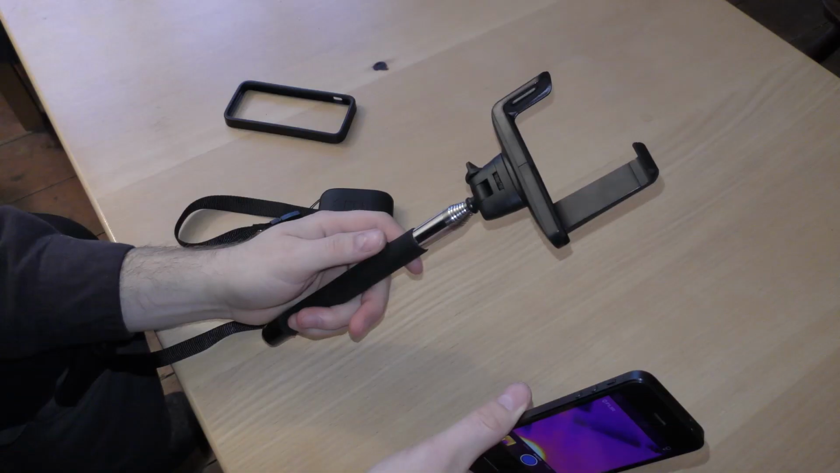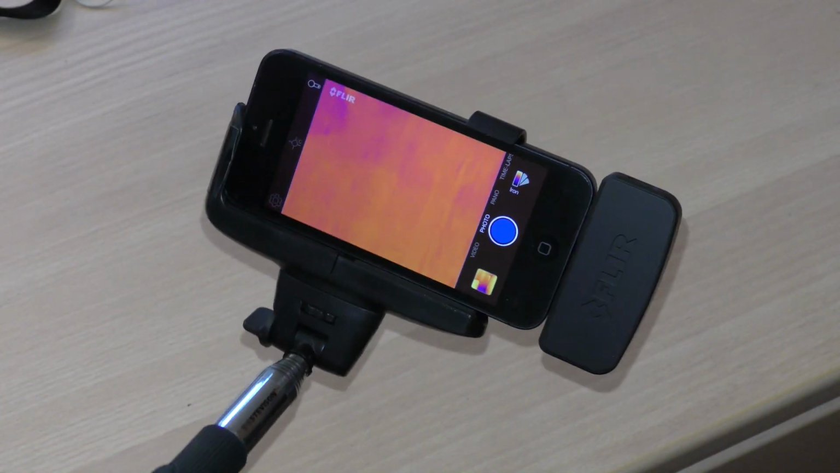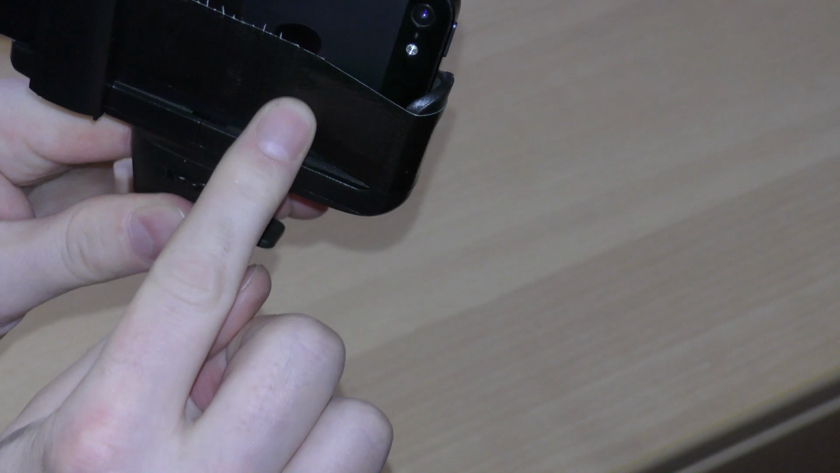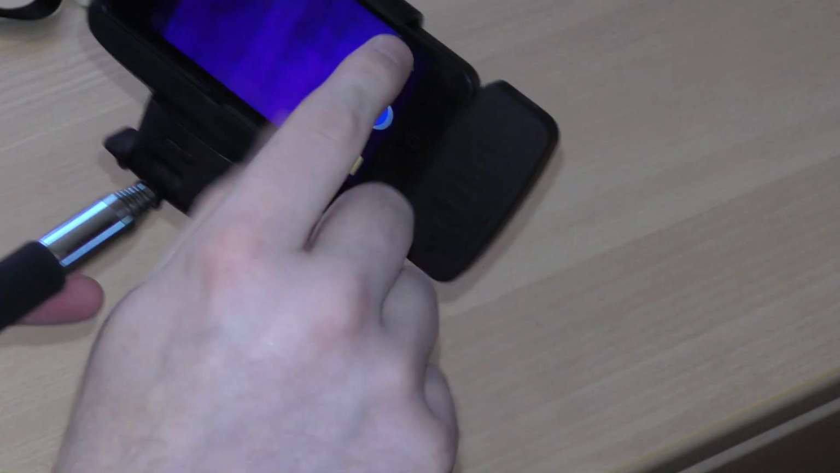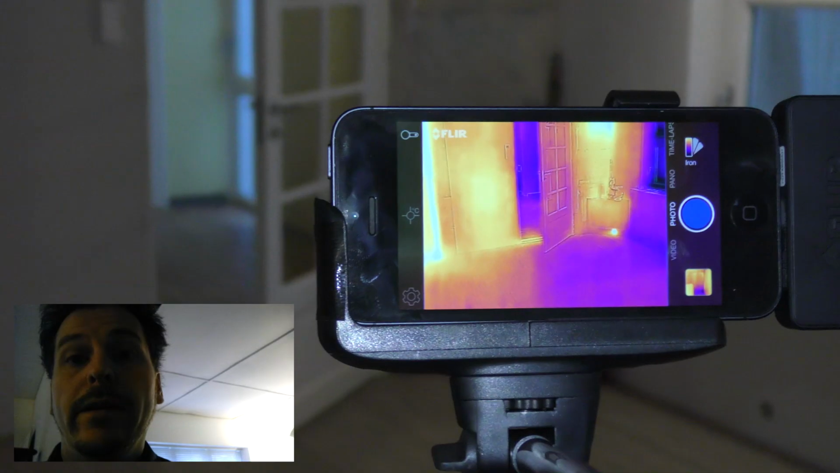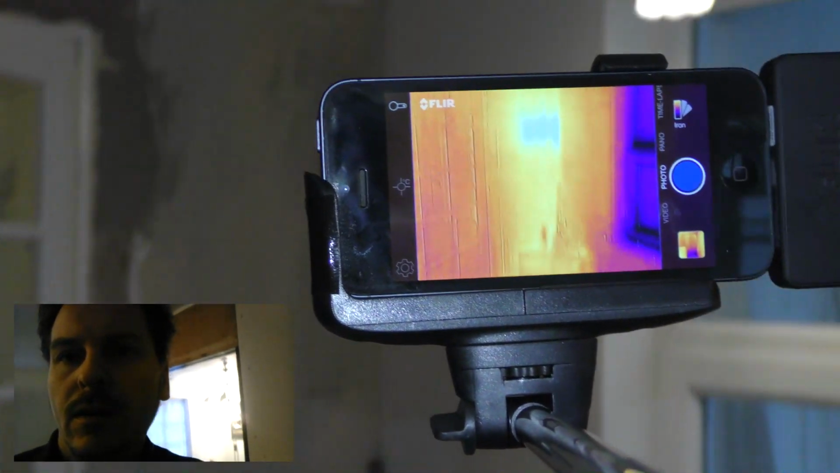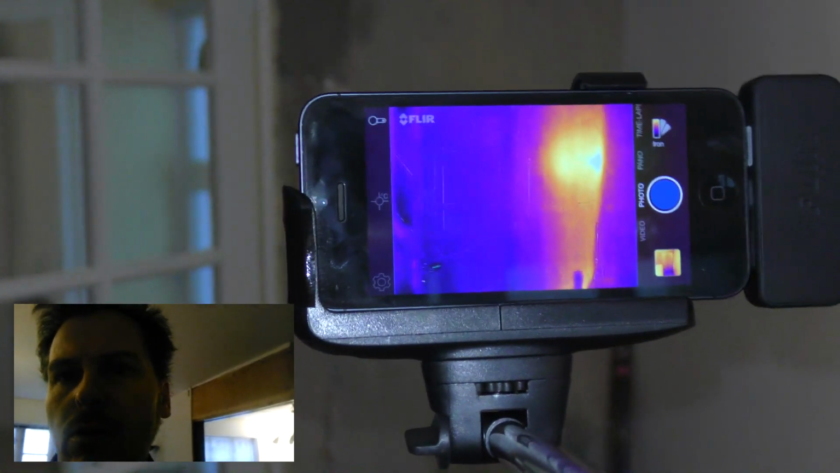Let's take a walk with this. I have this selfie stick that I'm gonna mount the camera on so that this will be easier. Here we are. It's mounted on the selfie stick. I had to put on a piece of gaffer duct tape here for it not to fall out of the selfie stick, because I usually use the selfie stick with the rubbery material that I put on my phone for protection, but without it, it slides out really fast, and I don't want to damage anything, neither the phone or the FLIR. Okay, this is gonna be advanced. Look over here. We can see the lamp, and there is something hot right there.